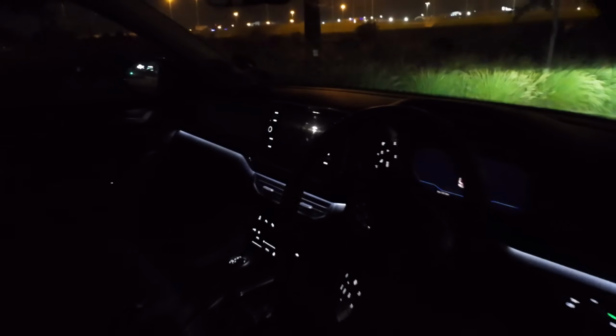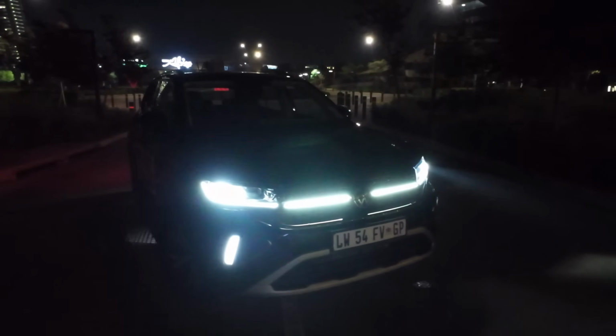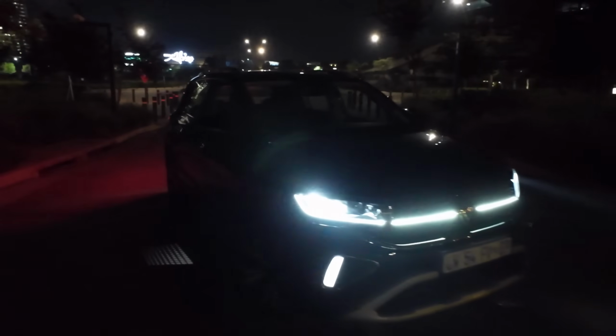You also have the puddle lighting down there, and then inside you have the ambient lighting across the dashboard and also in the footwells here by the door handle. Yeah, up front, when I lock it, that's how it turns off. Locked, and then if I unlock it, that's how they come on. Pretty cool, right?